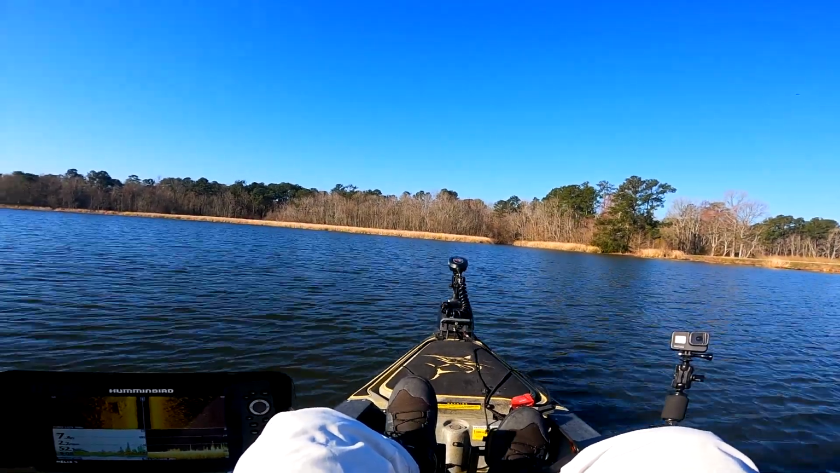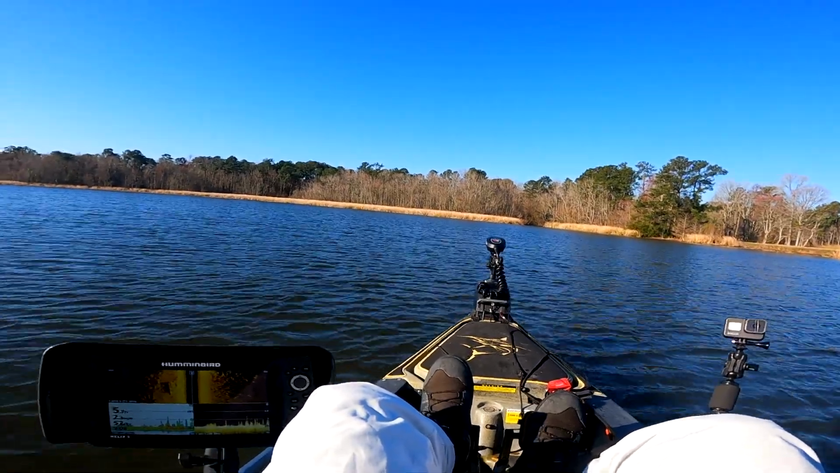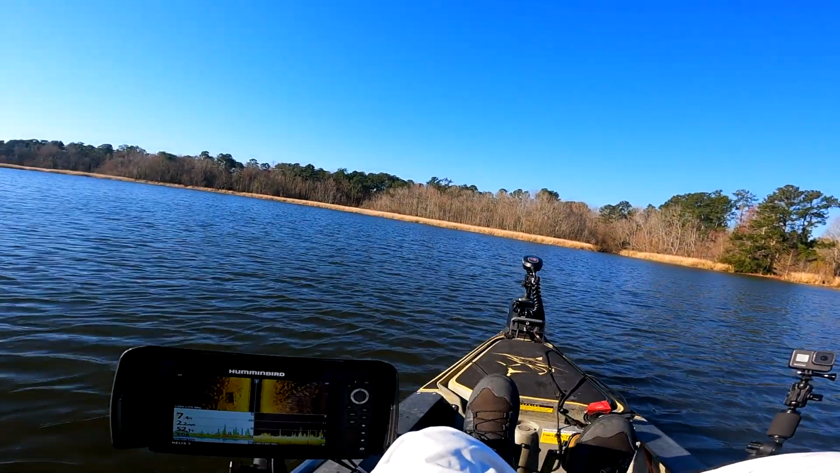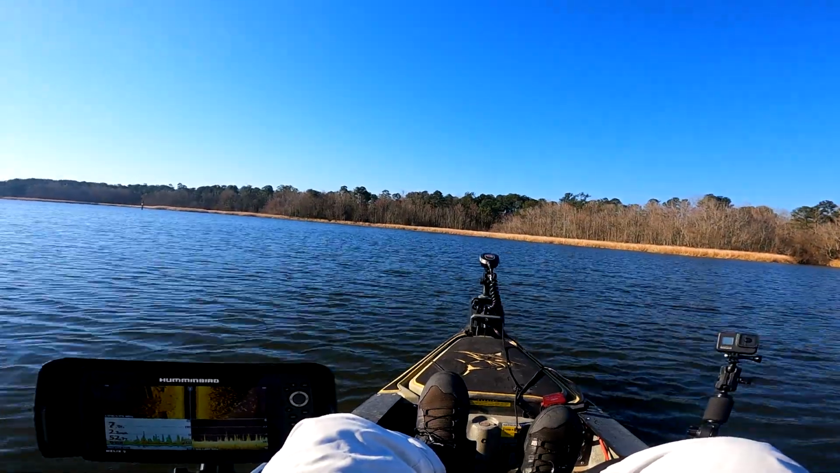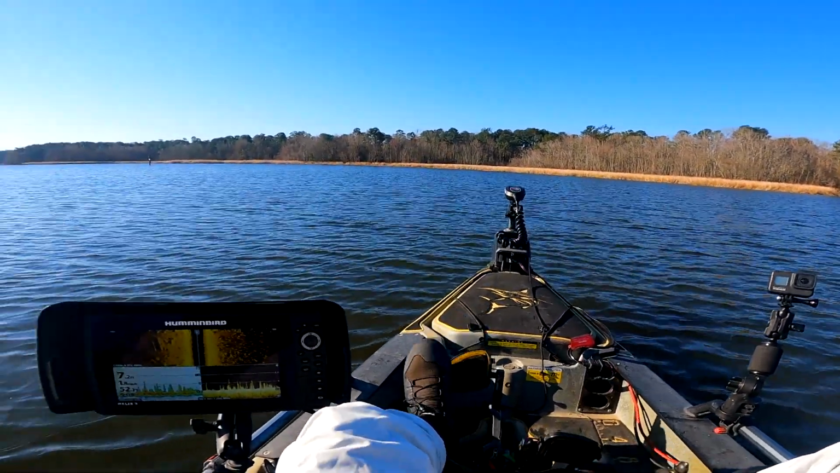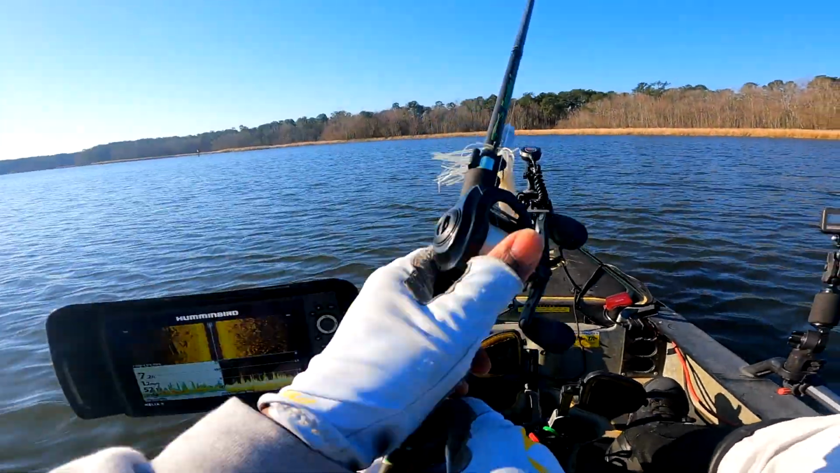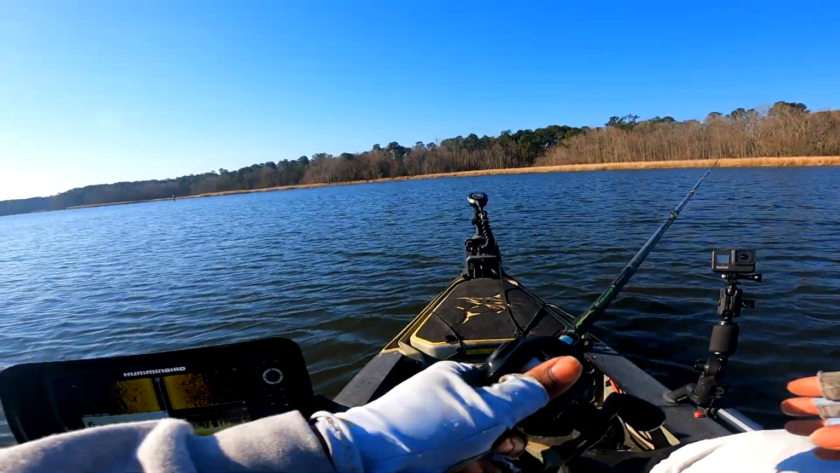A lot of grass. This water's cooler too, 52 degrees. I'll make a couple casts blindly. Let me see something. Let's just throw the ChatterBait around. Not really.